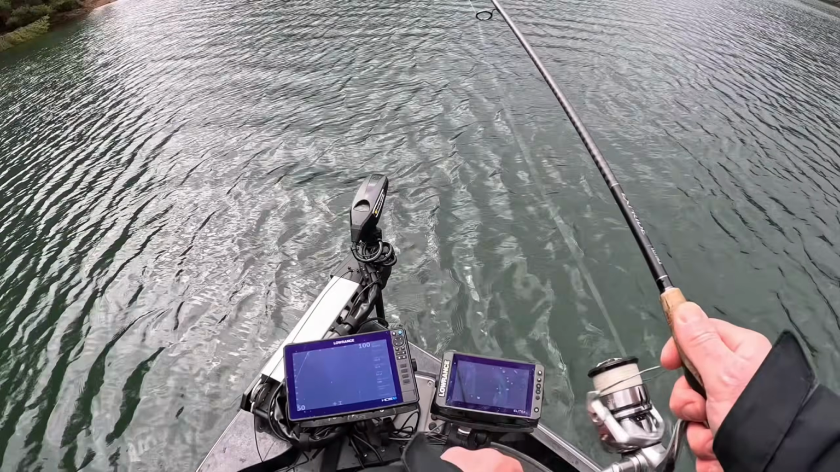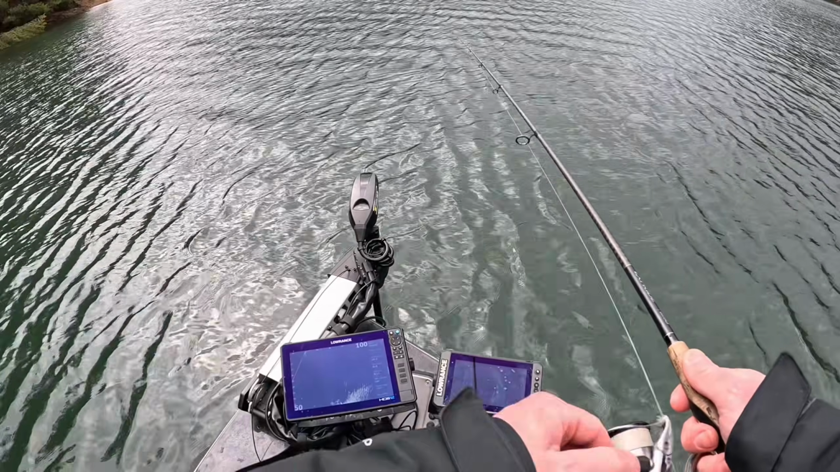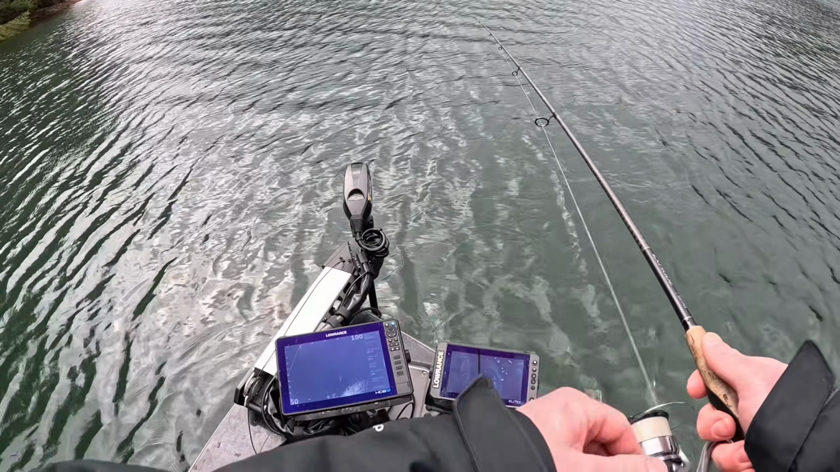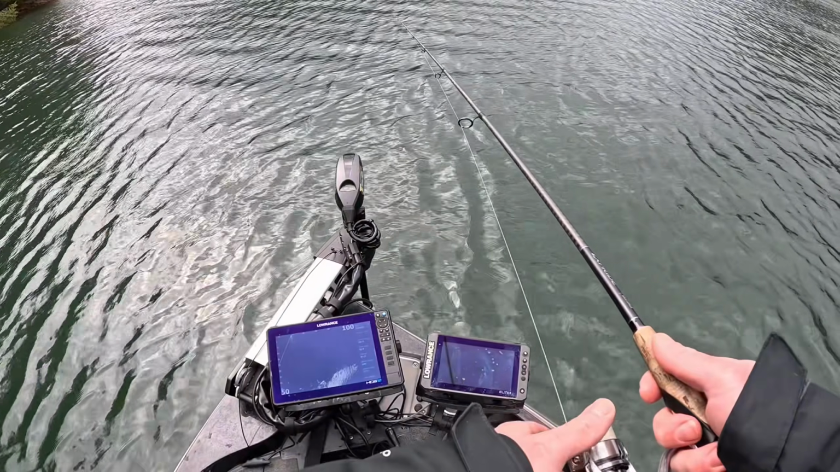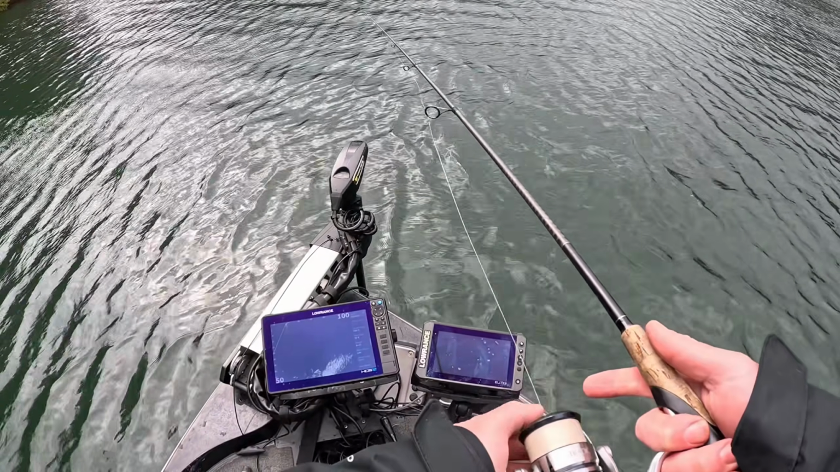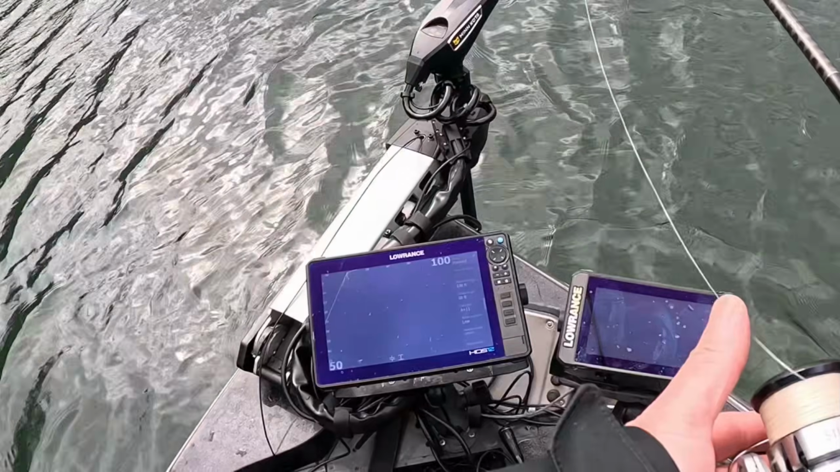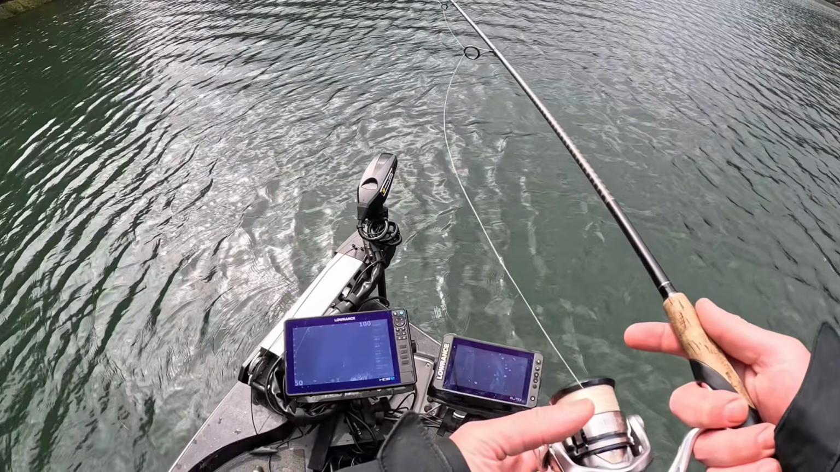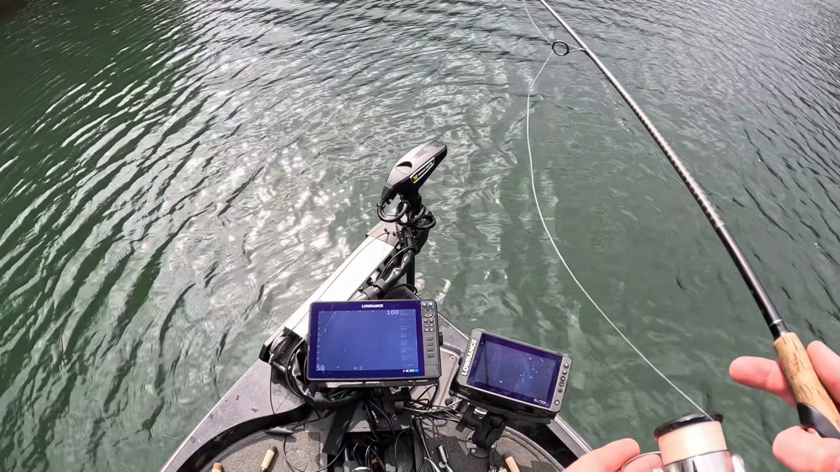Holy smokes. He just run from it. Spooky. Spooky wooky. There's a couple of them super deep down there.